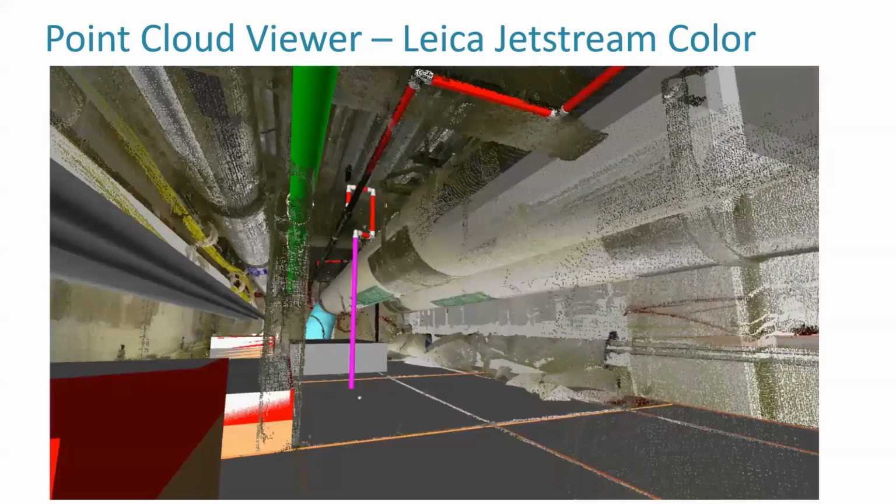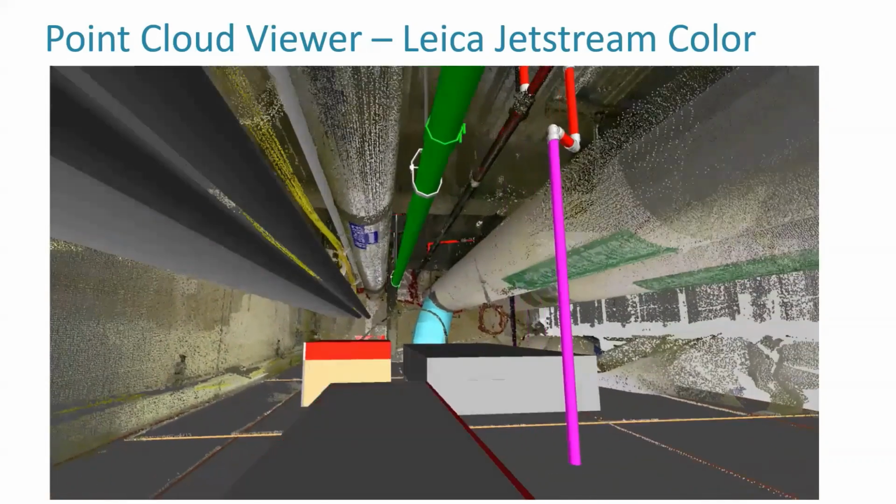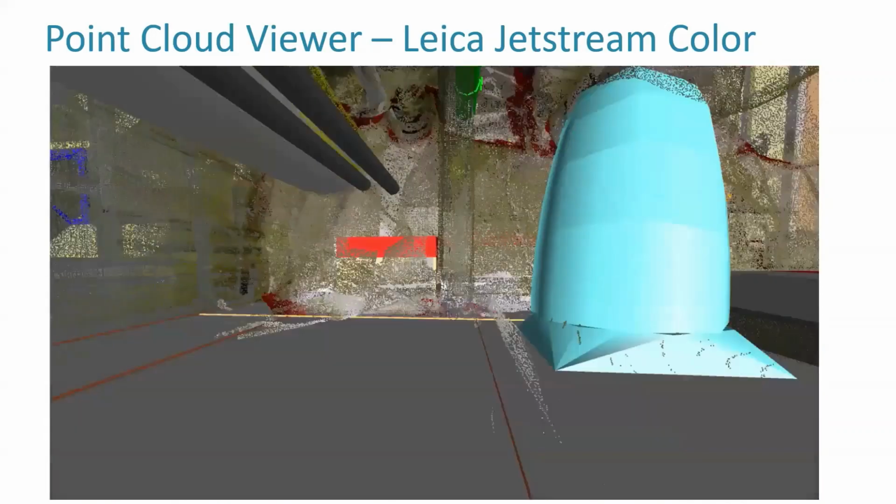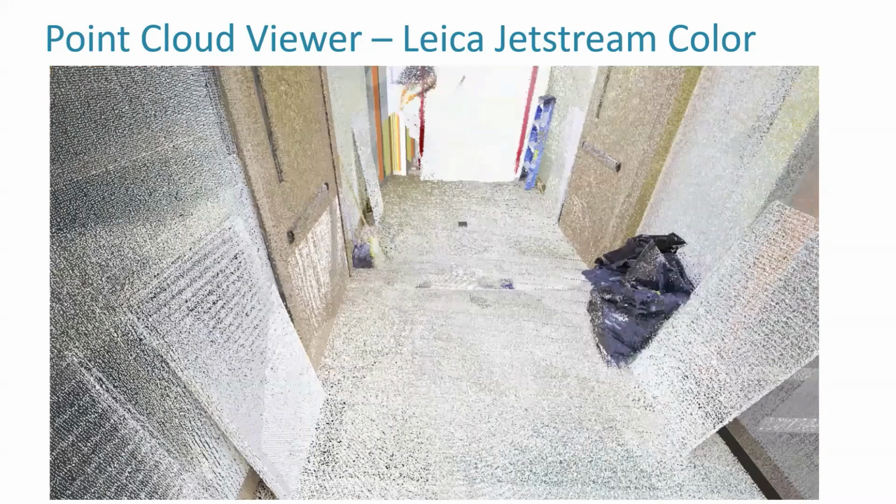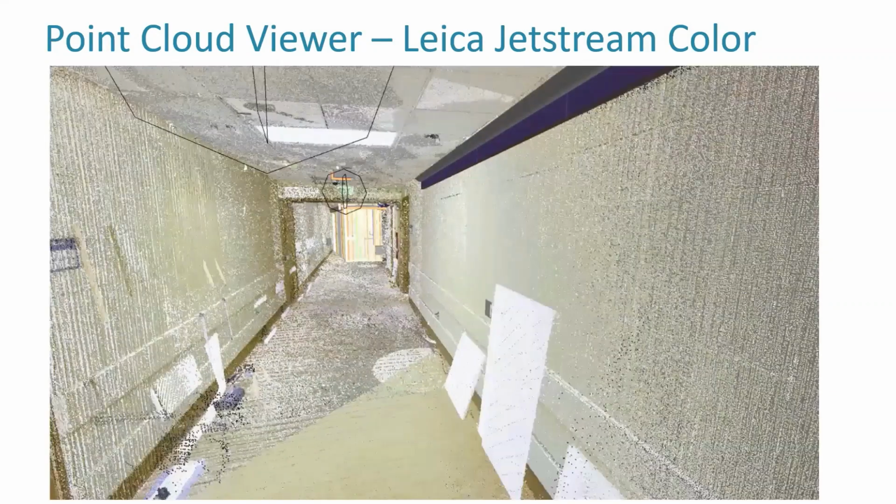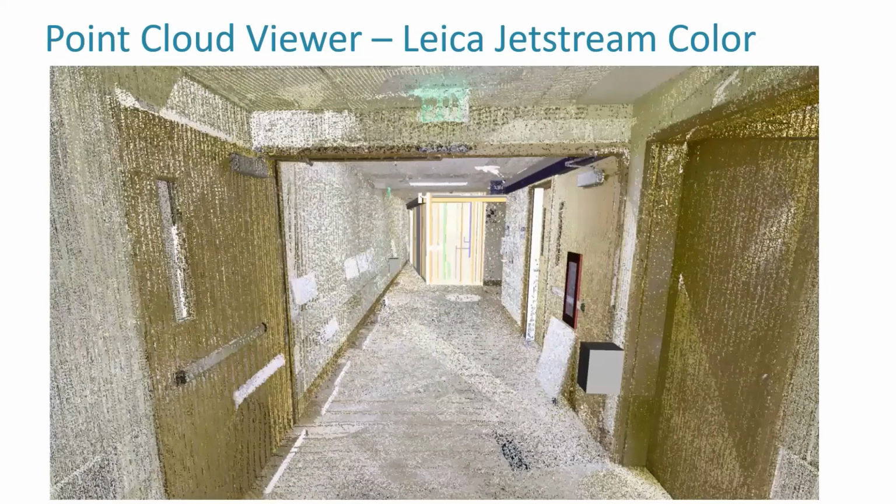Yeah, so on this particular project, the GC was our customer. They hired us to scan the existing conditions. At first, they wanted us to turn the point cloud into a Revit model, but after we showed them the point cloud and how well it would interact in a clash process with Navisworks, we just used the point cloud for clash detection and coordination. All right.